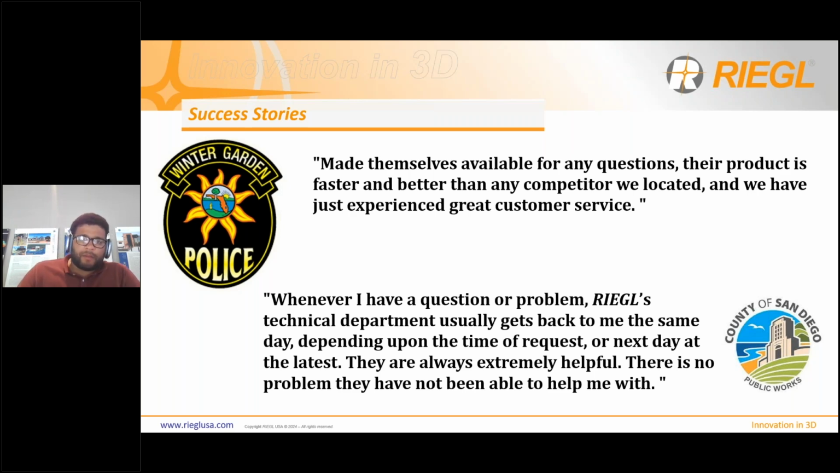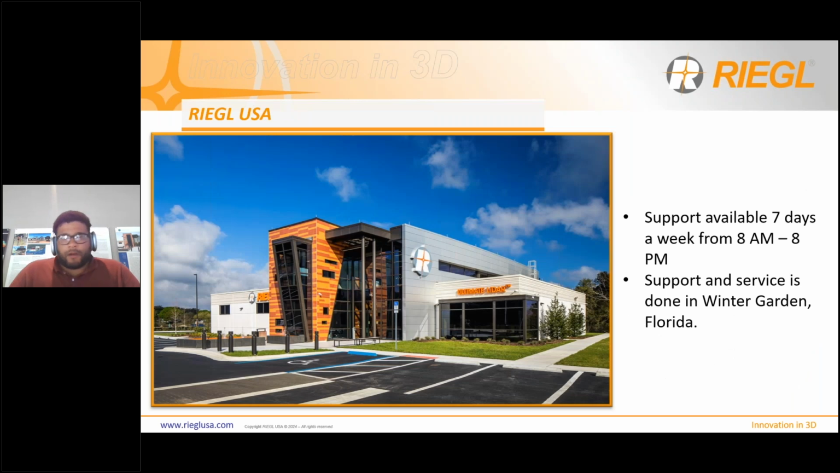So since I'm on that topic, I want to go ahead and talk about our facility. We have the RIEGL USA building that you see there pictured. It's in Winter Garden, Florida. It's open from 8 a.m. to 5 p.m. That's where our support and service and sales staff all work. In that building, once the support people leave, they continue working, and support is available via phone and email from 8 a.m. to 8 p.m. at no charge for our customers. So they can always call, shoot an email, and get help within an hour or two.